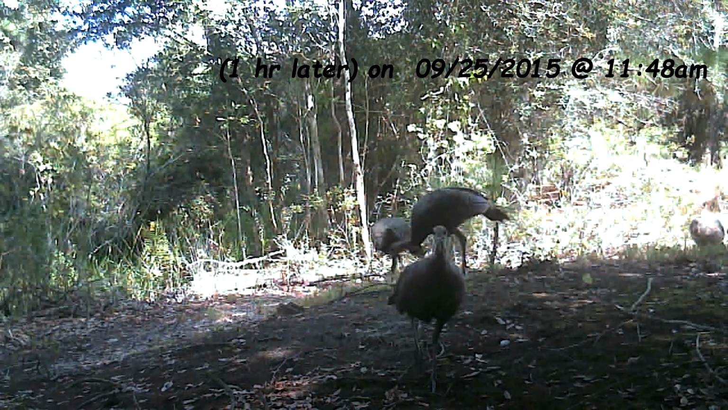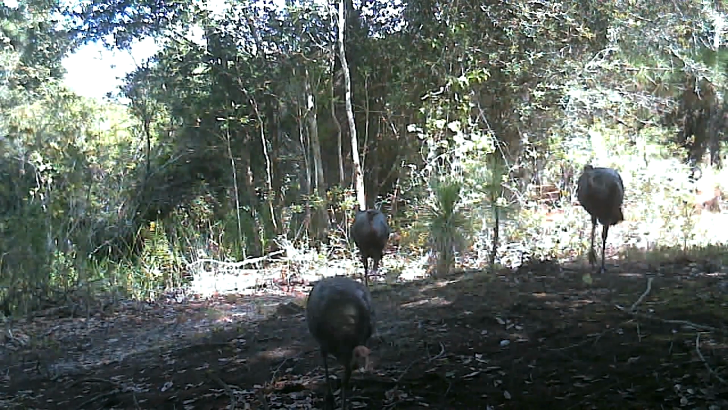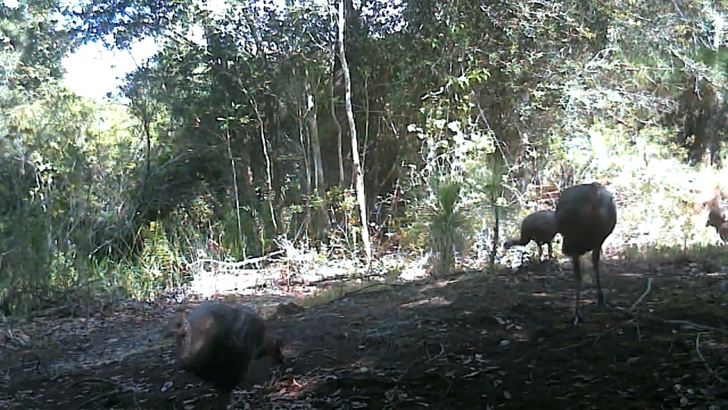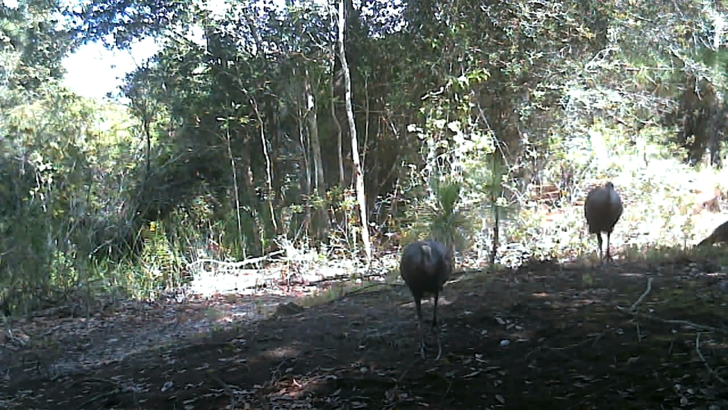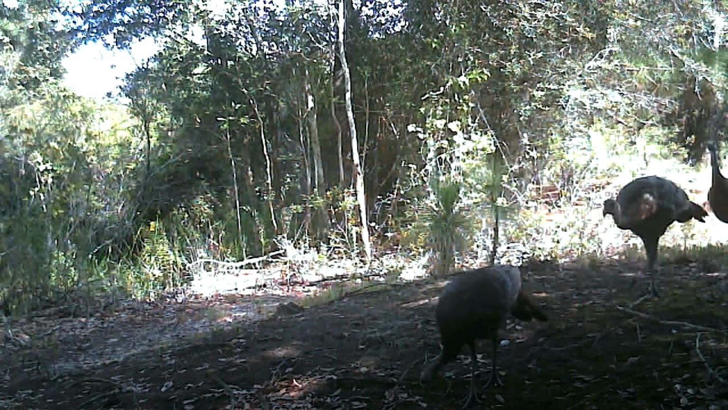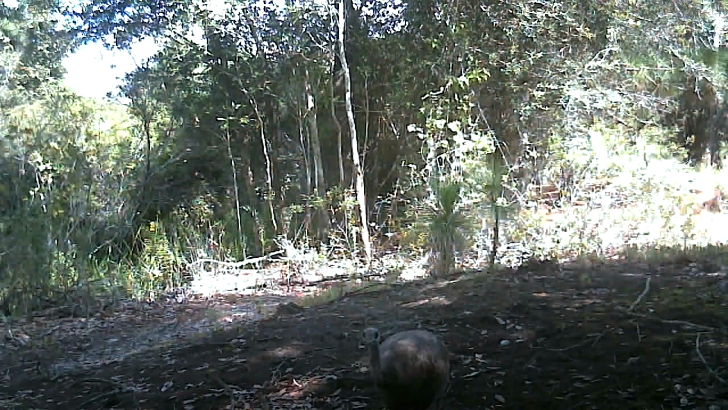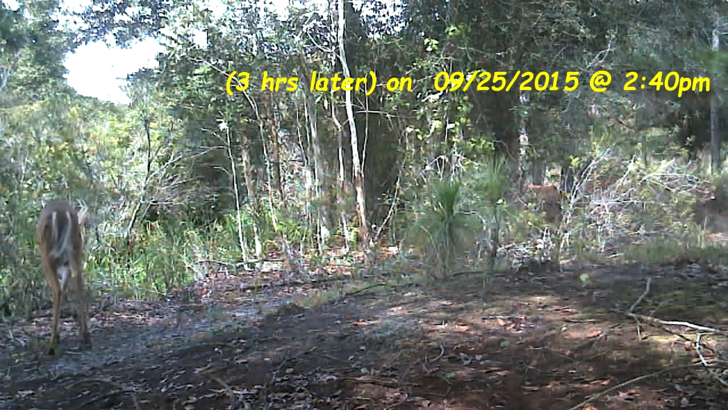And 8 hours later, the turkeys come back. Looks like we got 8 of them this time. Yeah, 3 hours after the turkeys leave, here's this 4-point buck again.